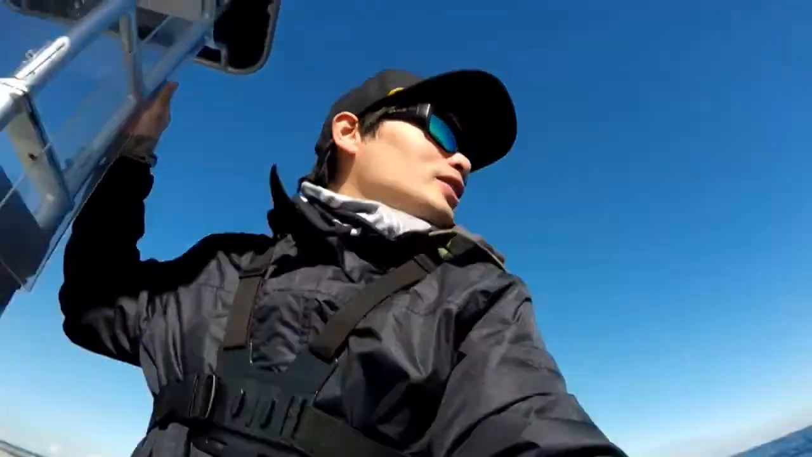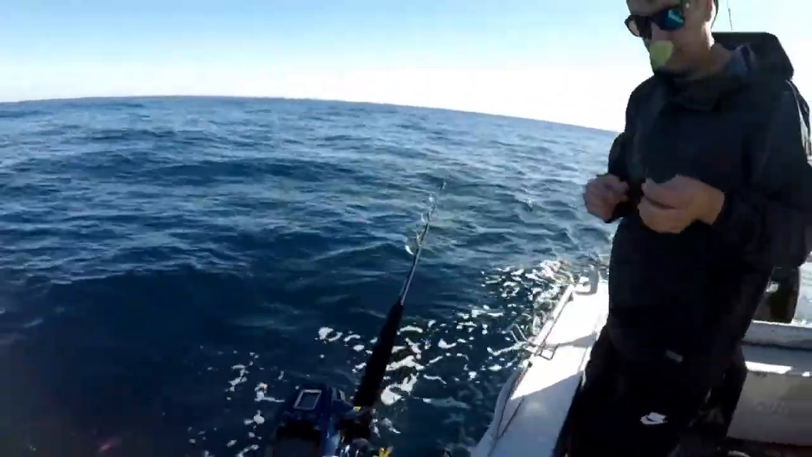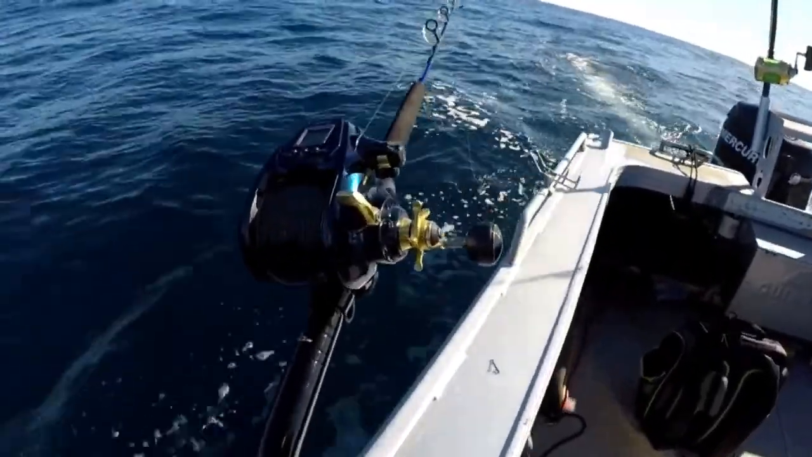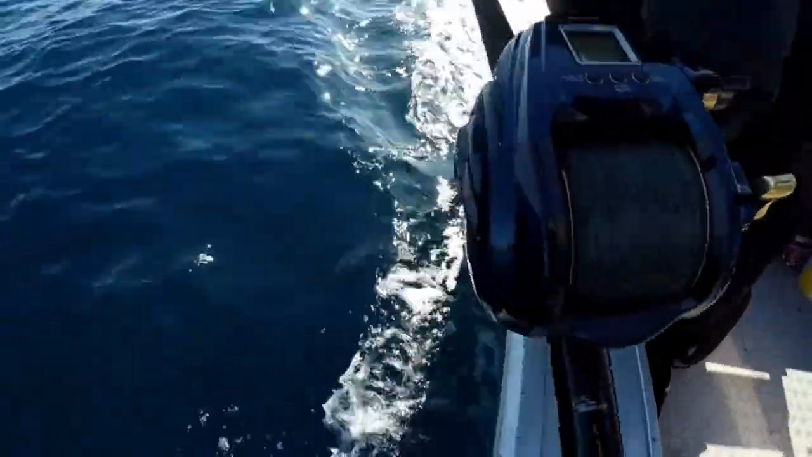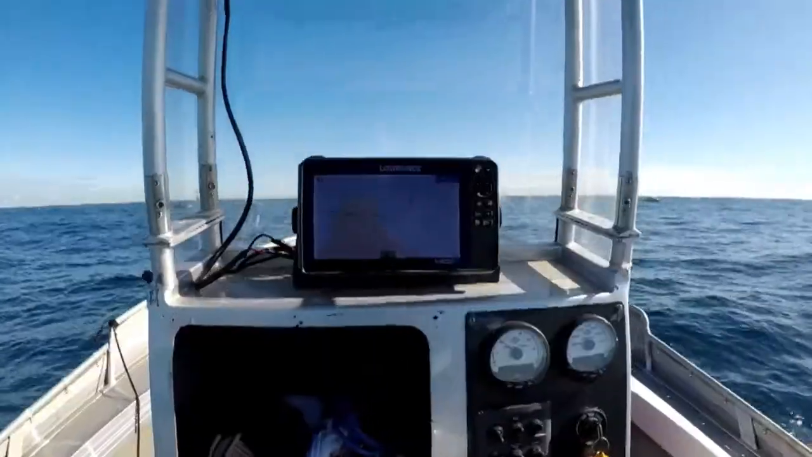Yeah, really excited over this deep drop. This is going to be the first time I'm doing this. The first time I've been to Browns. We're just setting up the electric right now, so getting all the rigs tied on. Well, getting the rig tied on to the end of that. Whoa. That's the sinker. Alright, Terry's just cutting up some bait now. I'm just going to set us up, drive us over to our drift point.